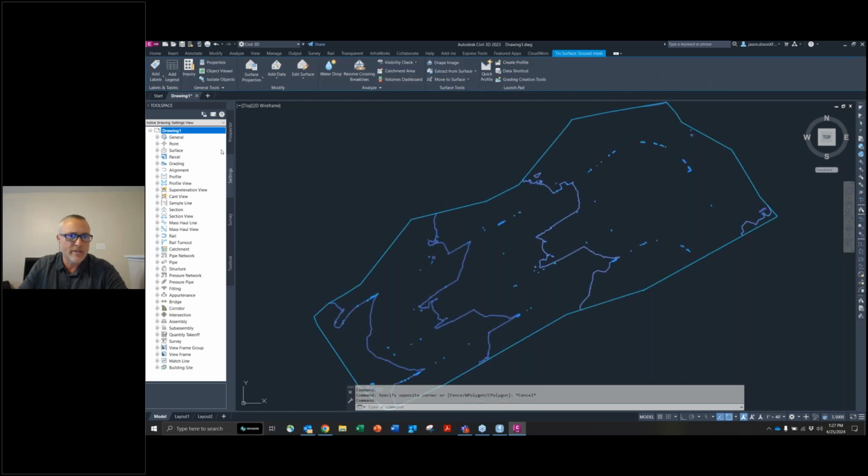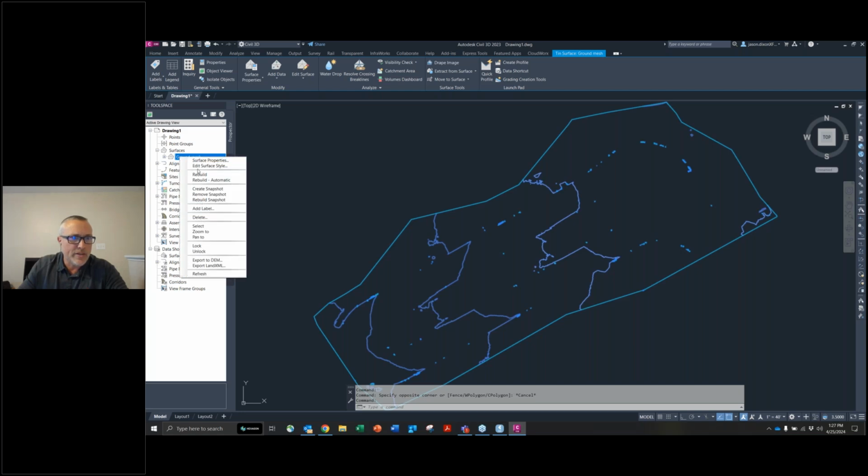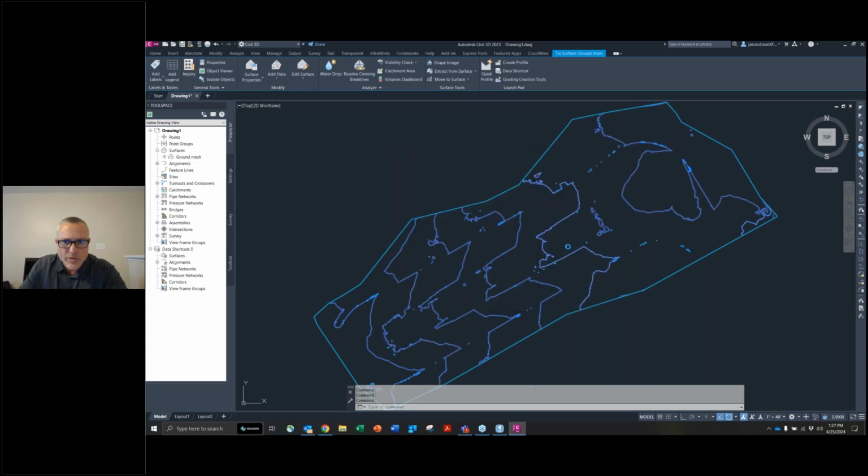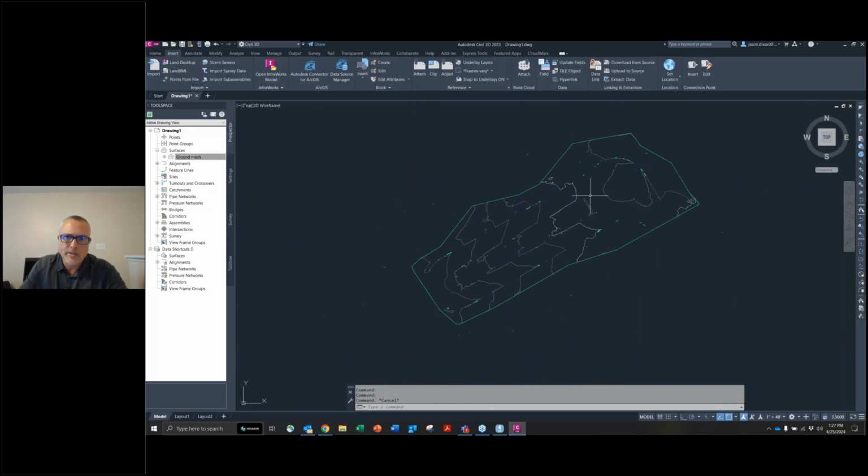So there's your surface. Of course, let's change these over. Oops, wrong one. Let's get some nice 1 foot, 5 foot contours. So there's your surface, and it's ready to work with inside Civil 3D. You can cut this up a little bit, you start drafting right on top of it.